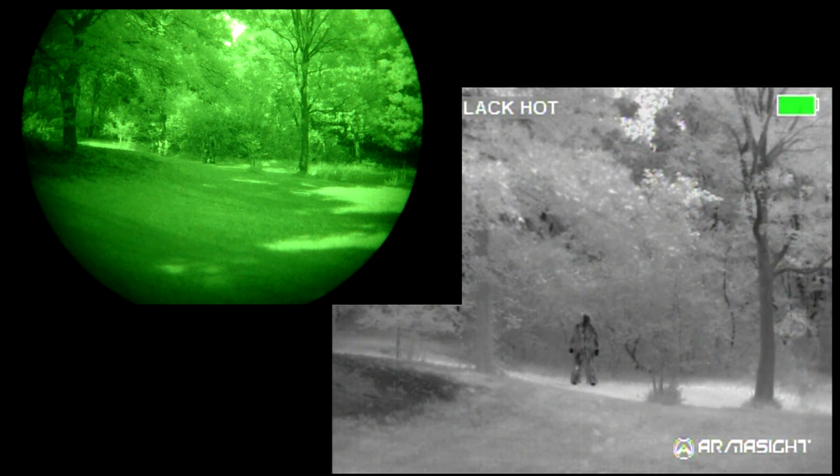And then here, back out in the open, just on the tree line. I really thought this ghillie suit would conceal me more, but it was so hot I was building up a lot of heat in there, so it shows up with the thermal a lot more than I thought it would. I hope you guys enjoyed the video.